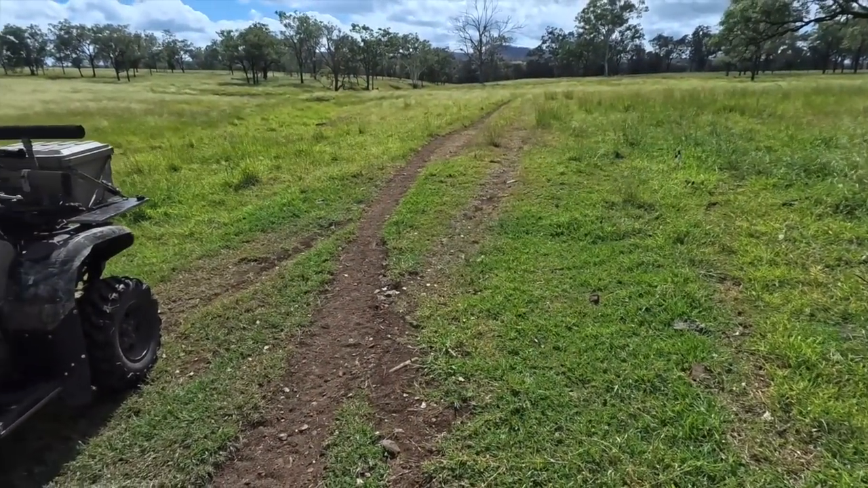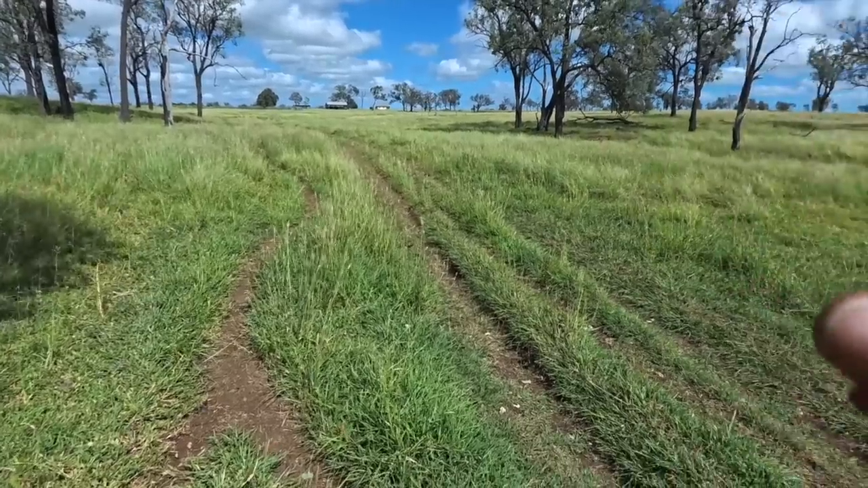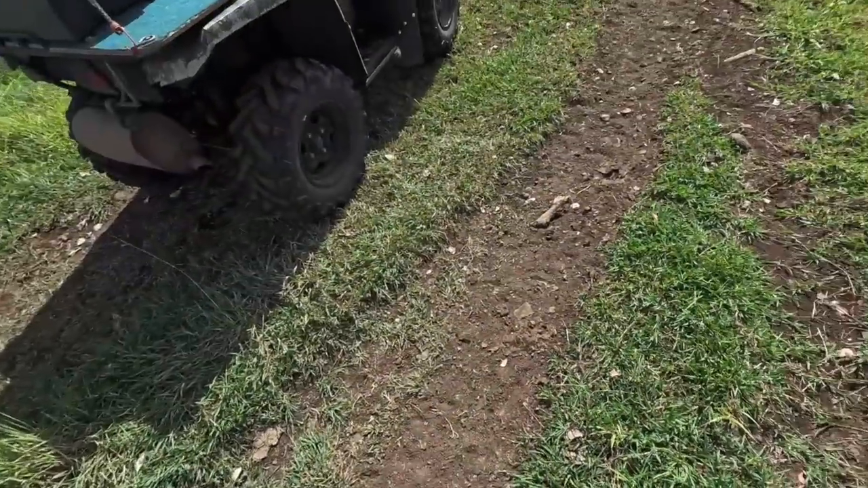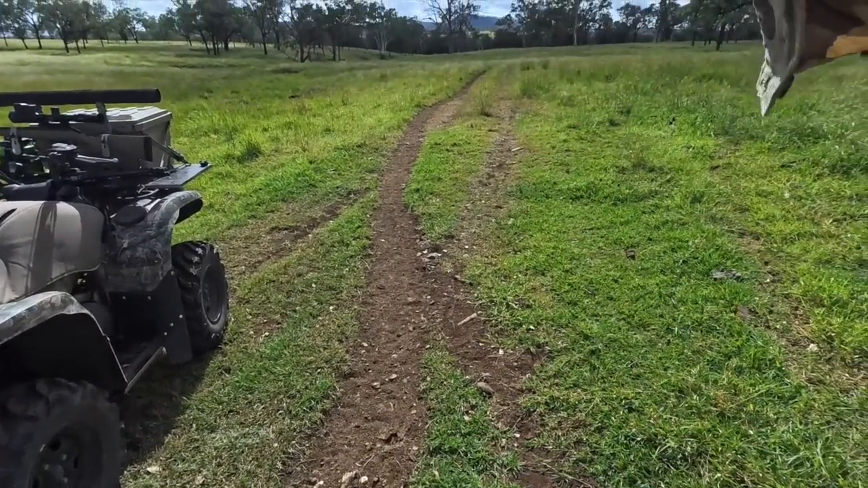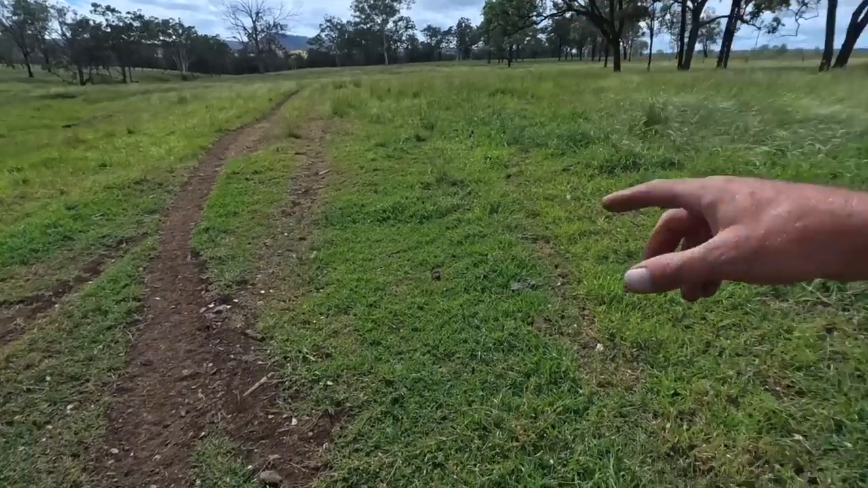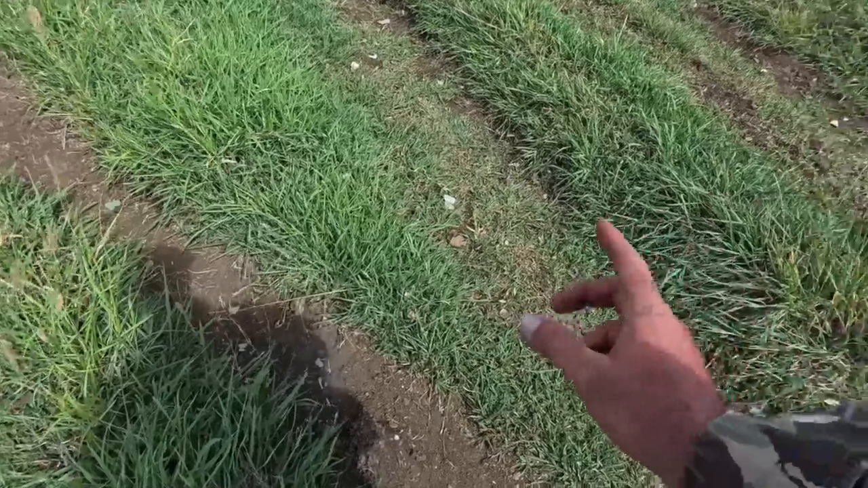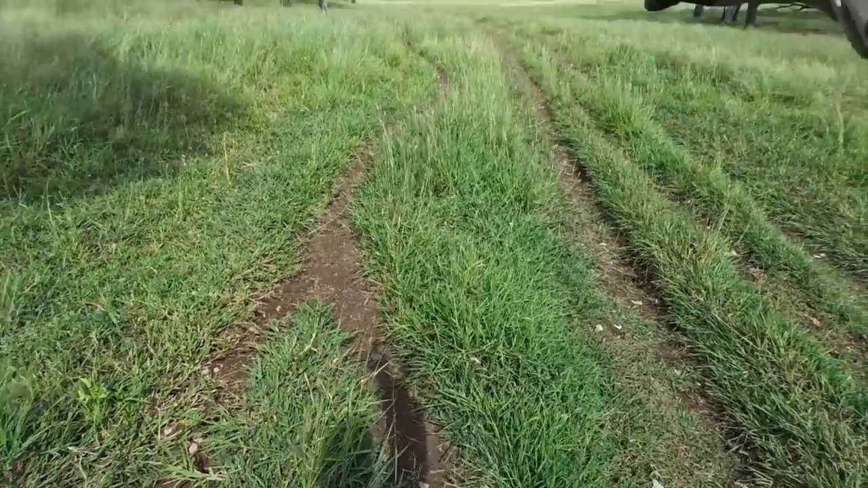Okay, so it's just up in here with the dogs around and the cattle up yesterday. So thinking they're obviously coming through here. Again, there's a nice creek down here. I can't really set a trap too close to the track here because the cattle are coming up to the trough for water.